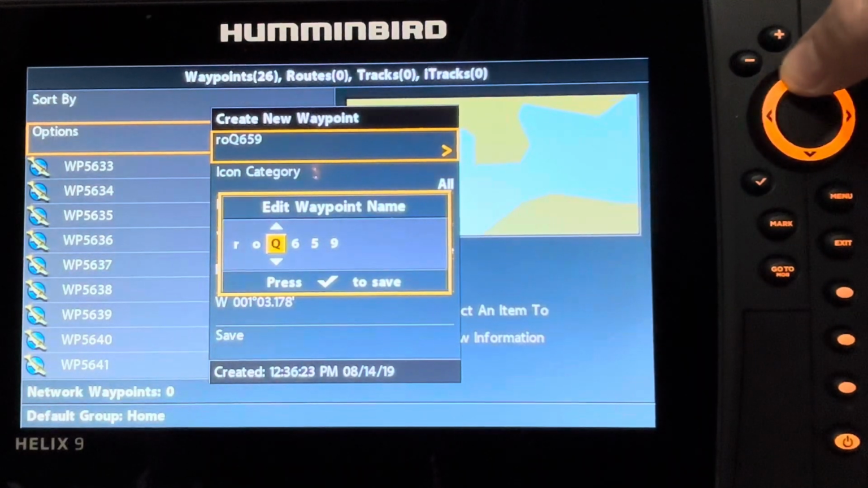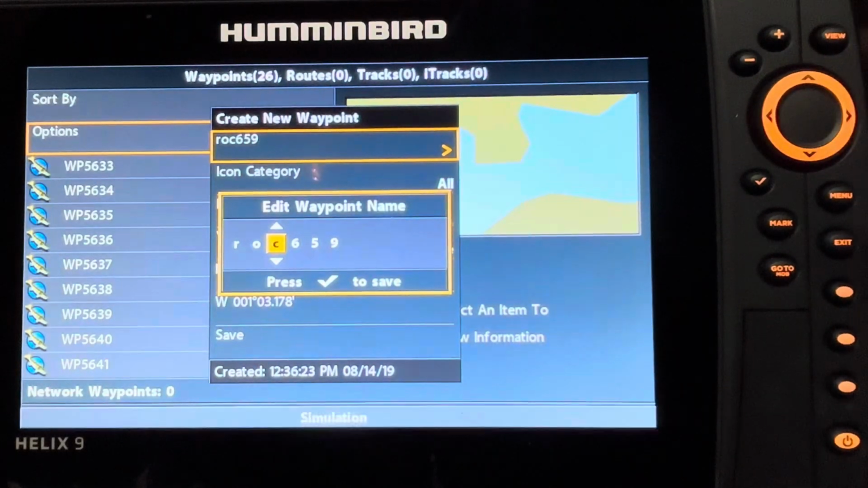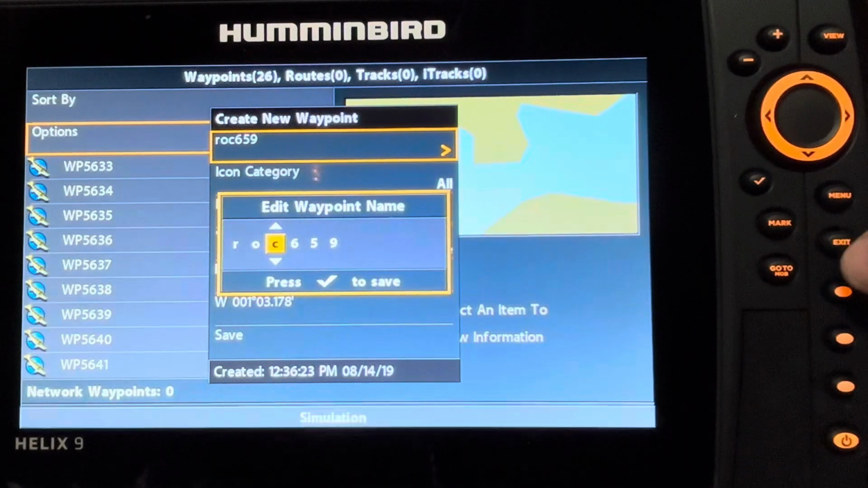So if I go through rock, and I'm spelling out R-O-C, and there it is. And you get the idea that it's definitely going to take some time to do that. Once I've got that done, then I hit the check mark to save, and then I would save it. So that gives you the idea of the Helix operation.